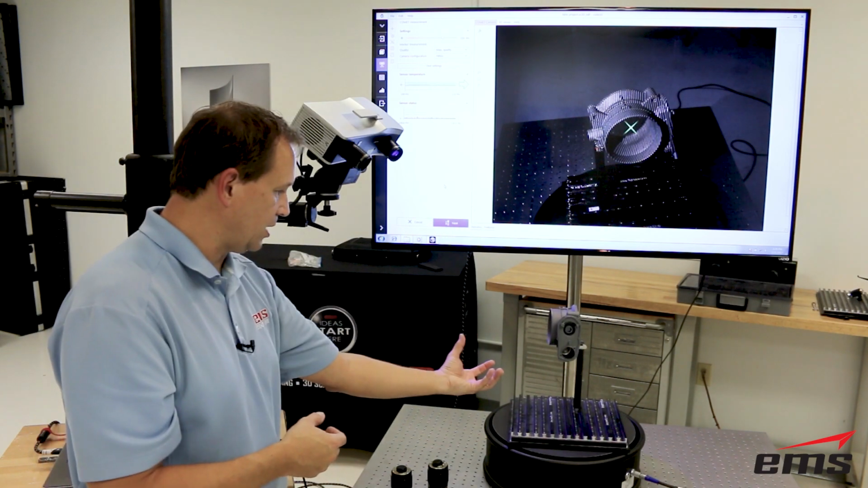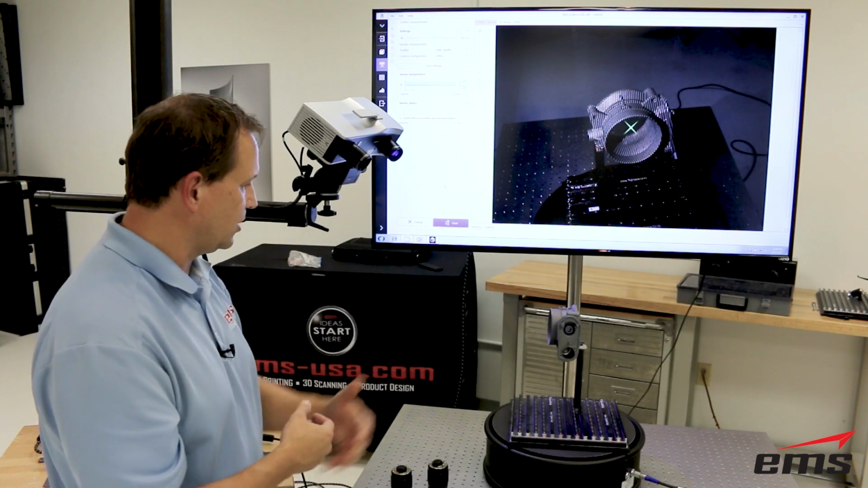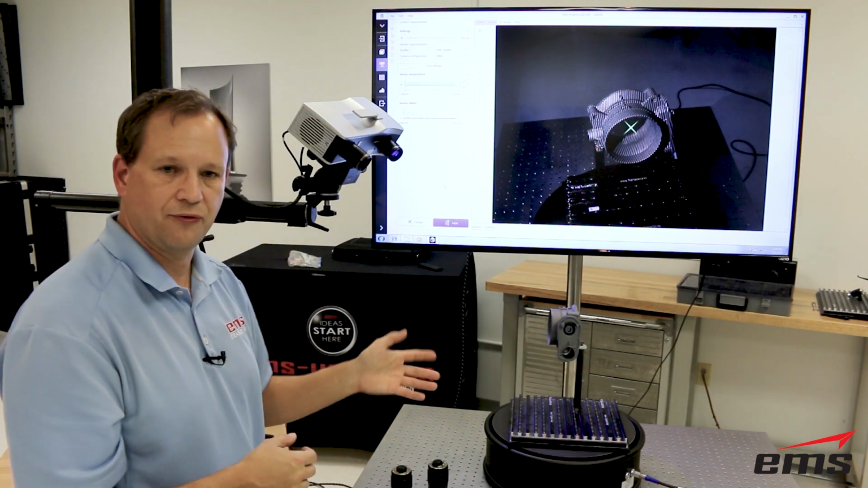Now I could just set the part on the table and scan it and flip it over and do it that way, but I like to fixture it up. It just gives me a cleaner scan. I don't pick up the table, even though that's easy to do in the software.